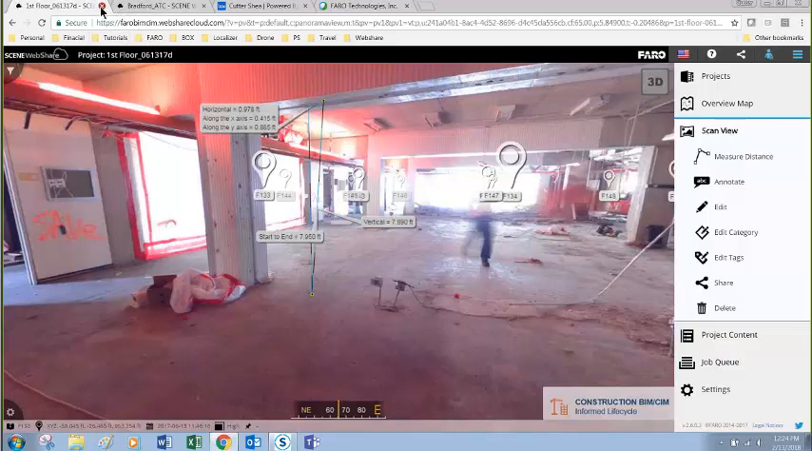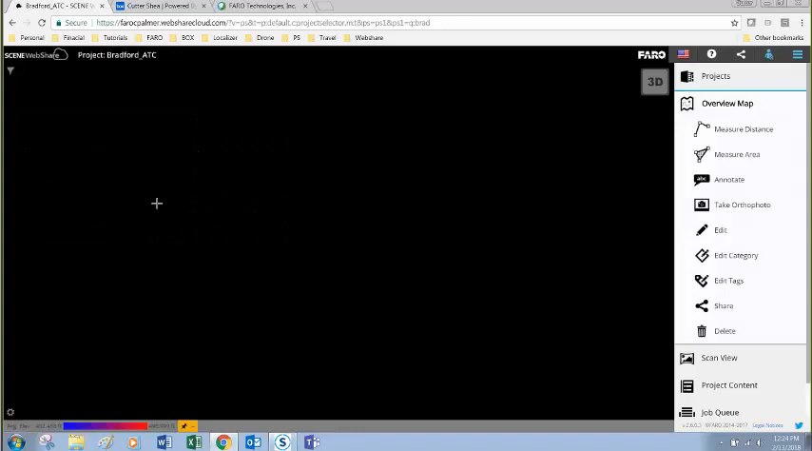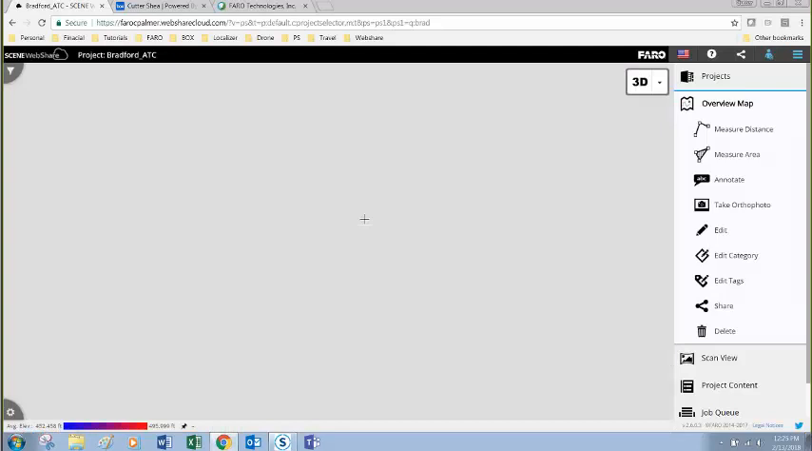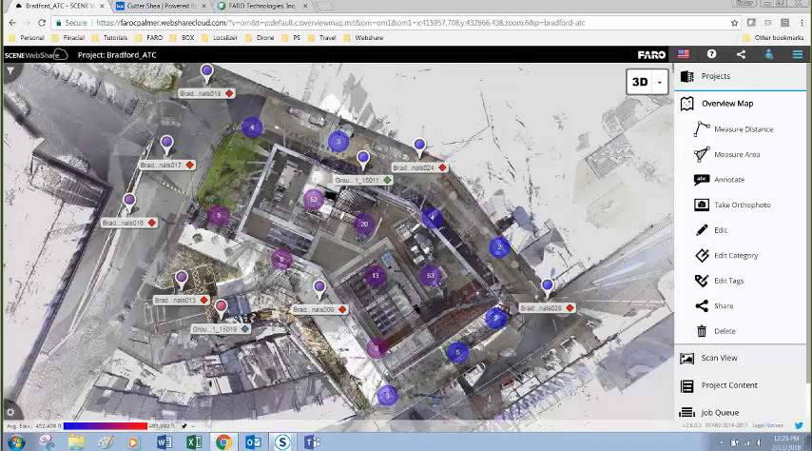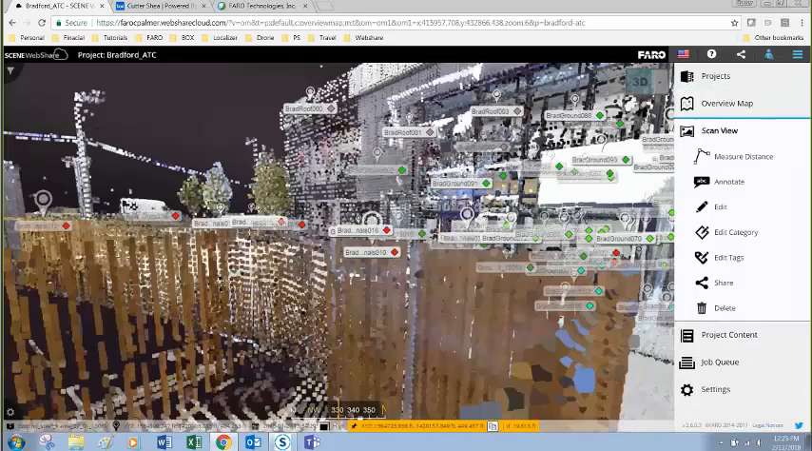So I'll jump over now to the final example, which I'll be able to show 3D navigation through the point cloud and what we call 4D point cloud, which can show multiple point clouds at different times in the build process. So what we have here is the Bradford project. And from this top-down view, which we'll show in just a moment here, we've got lots of scans, and this one in particular gives a good view of the project.